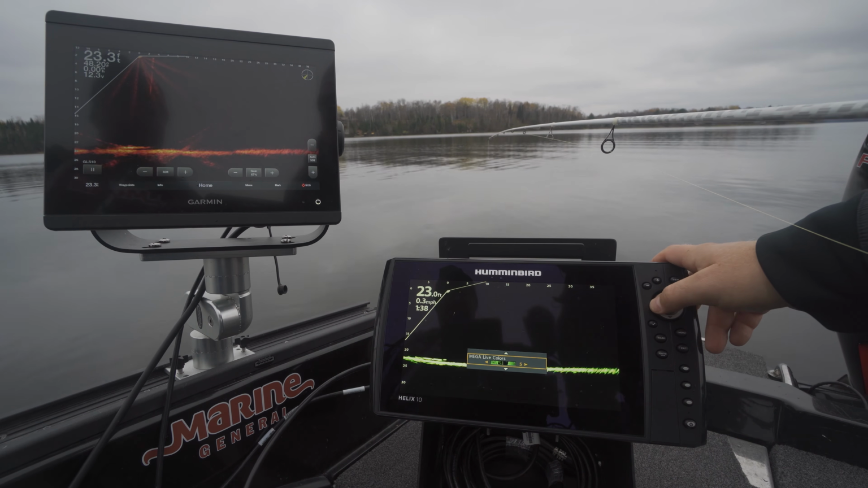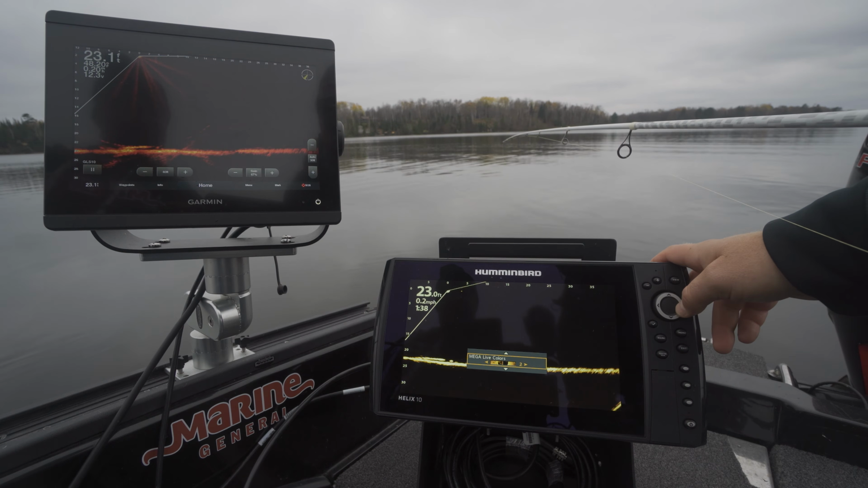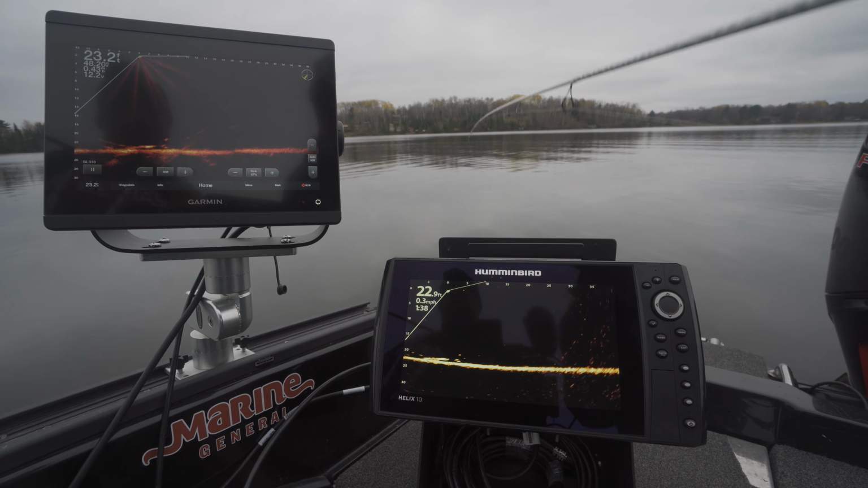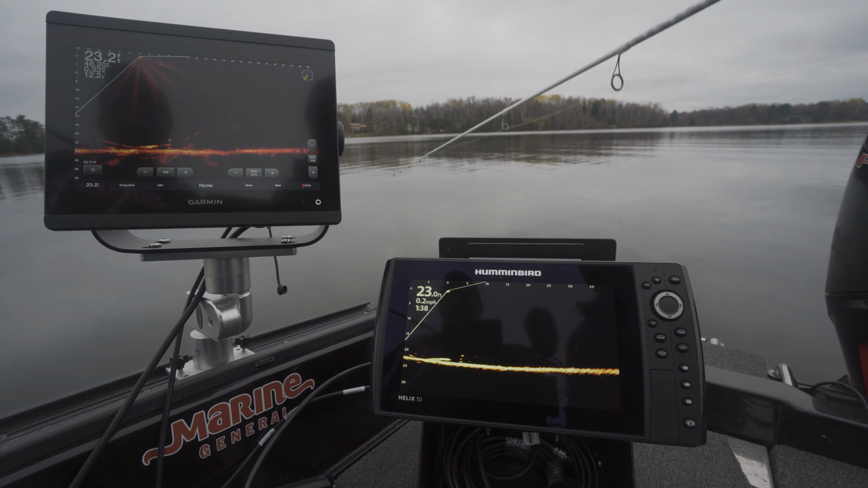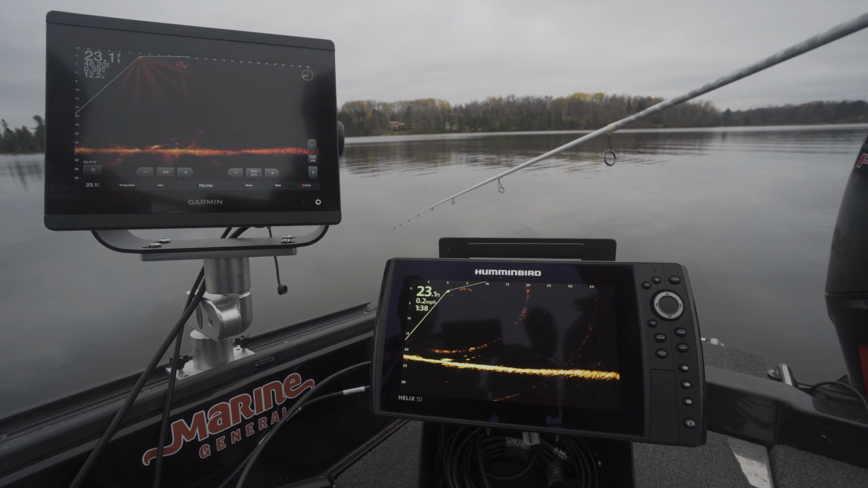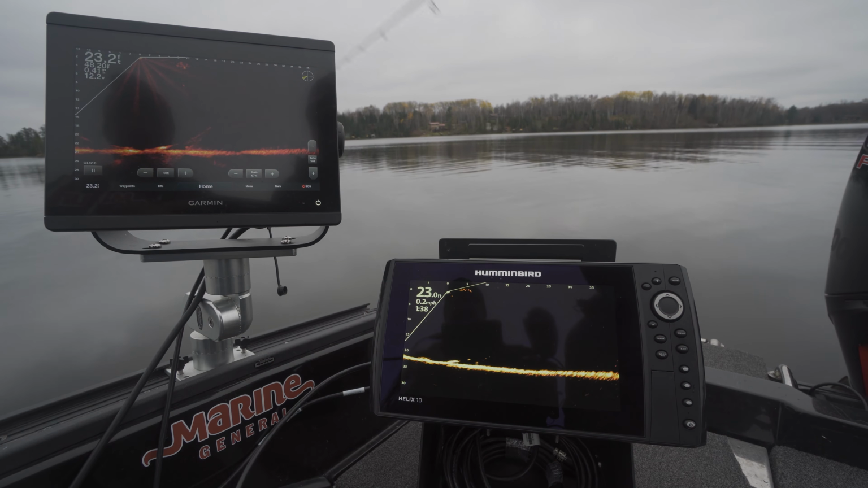Let's try to match the color. So now you look at those images. I mean, they're pretty close actually.